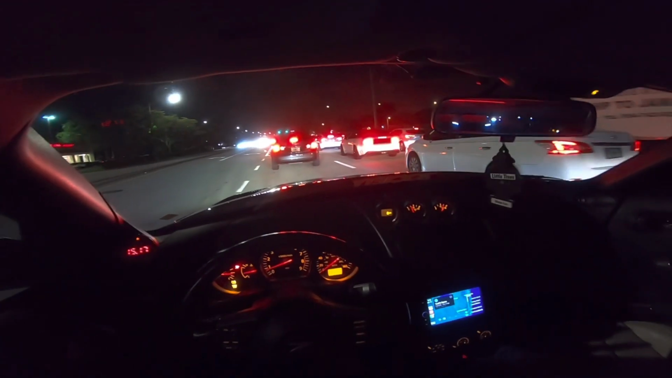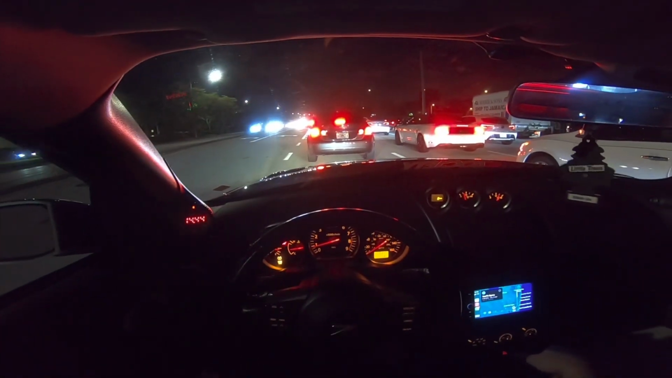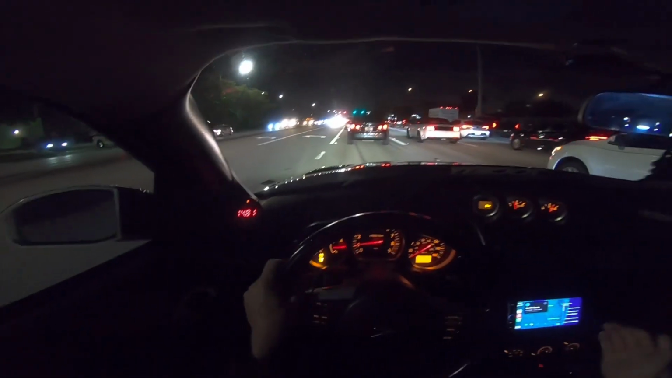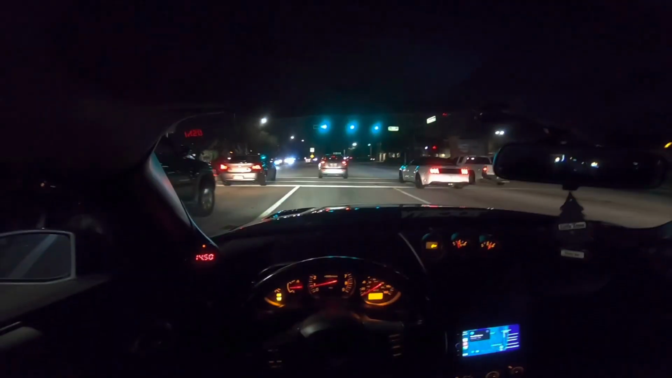The good thing about living in Cali, at least, is that they have the canyons and you can just go to the canyons and have a fun time. But here in Florida, it's so hard to find a place to have a nice drive. The only thing you can pretty much do is just go in a straight line.